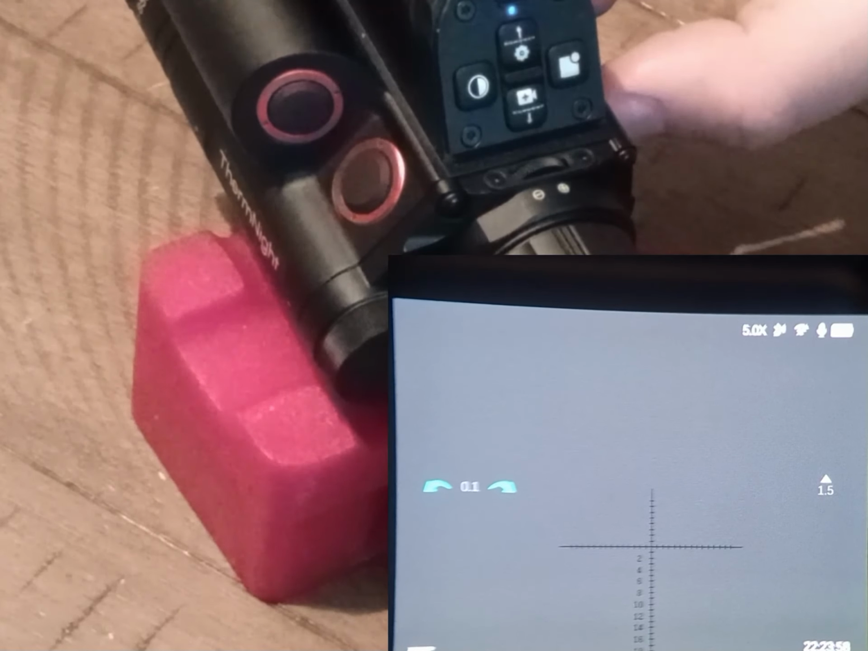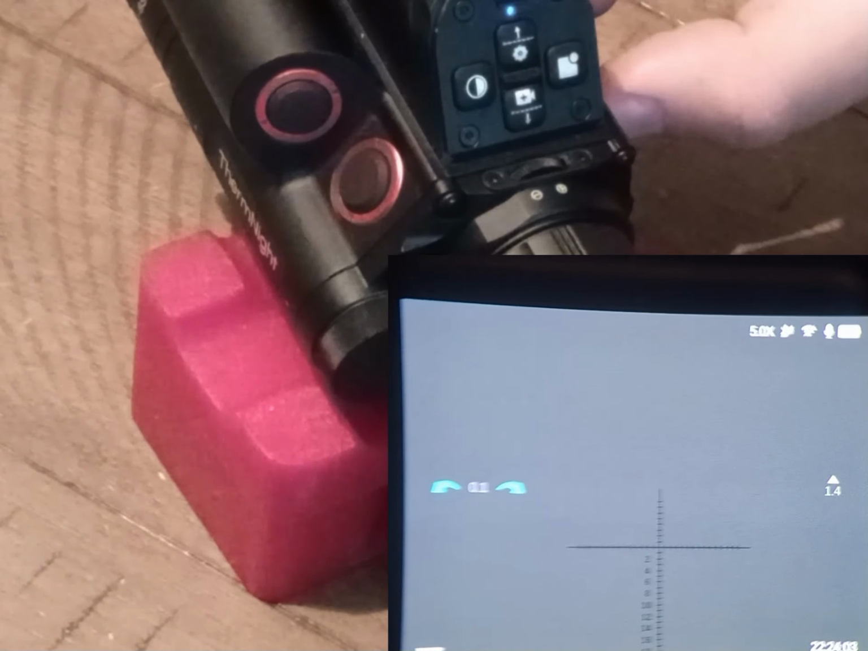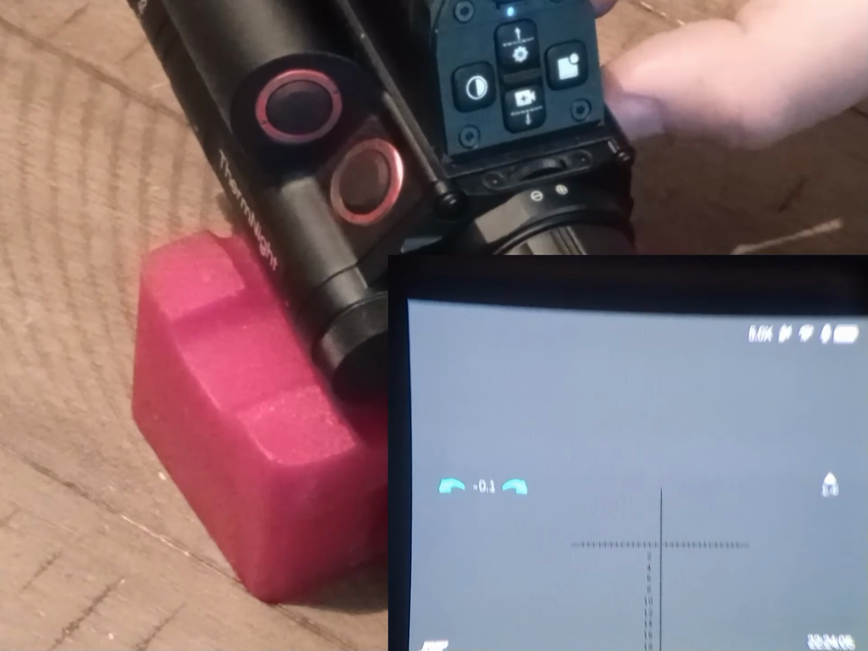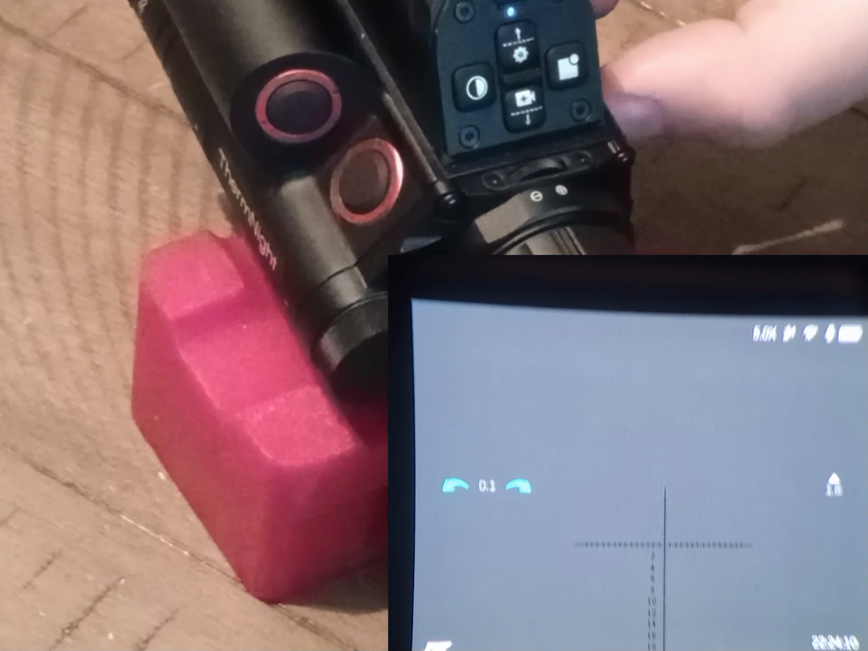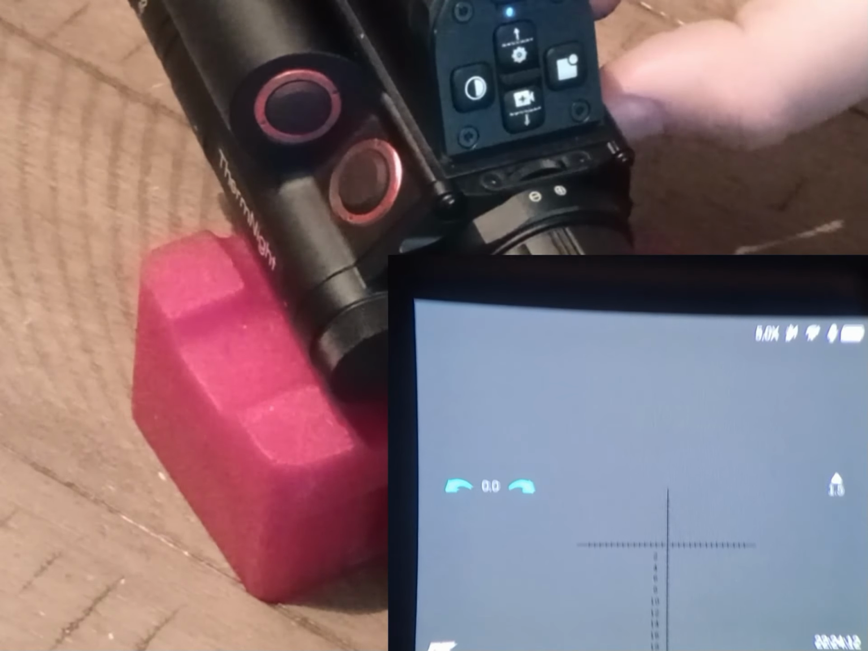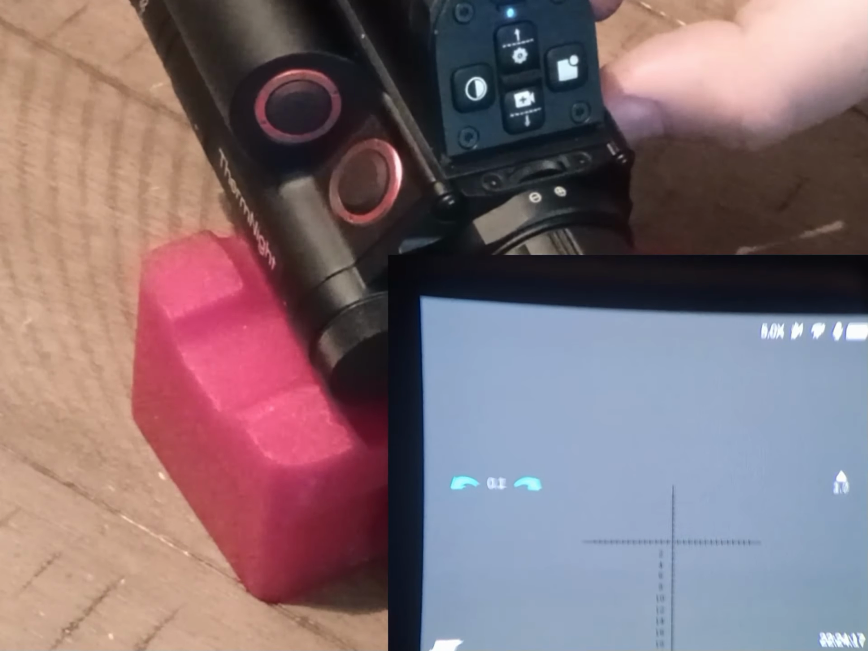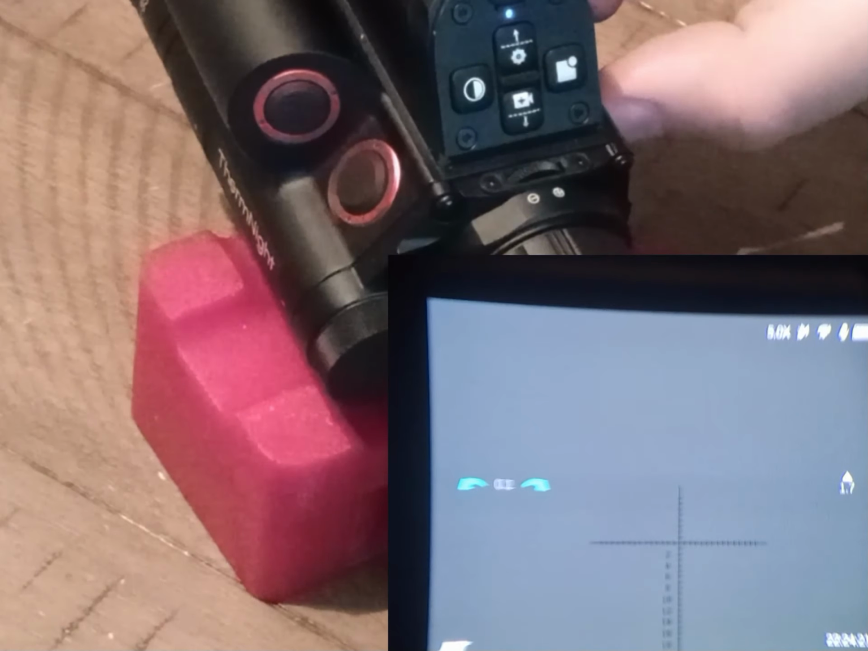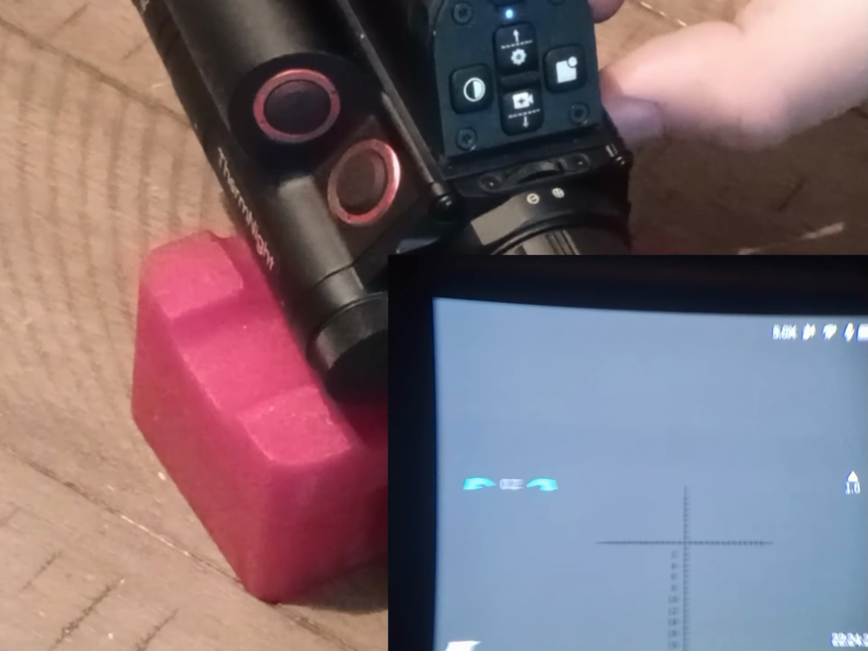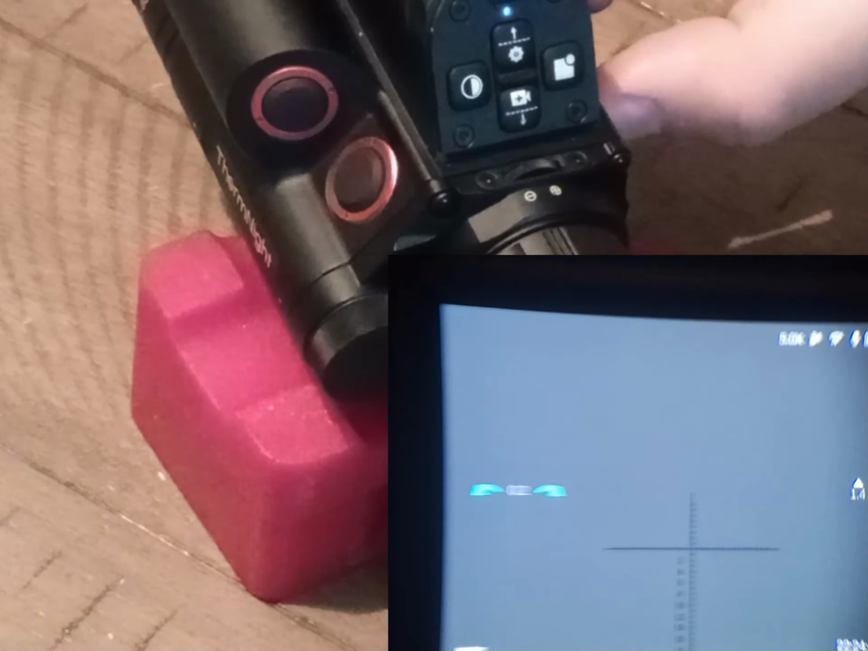I've never tested out a thermal, so I can't speak on the thermal side of this scope, but it does work. Obviously, it shows heat signatures, even during the daytime at farther range. So I was hitting squirrels around 30 yards. It showed a heat signature up in the tree, shot it, it showed the heat signature on the ground. So in my opinion, it works and it does a decent job. Don't know how far out it'll work, but there'll be future videos for sure.